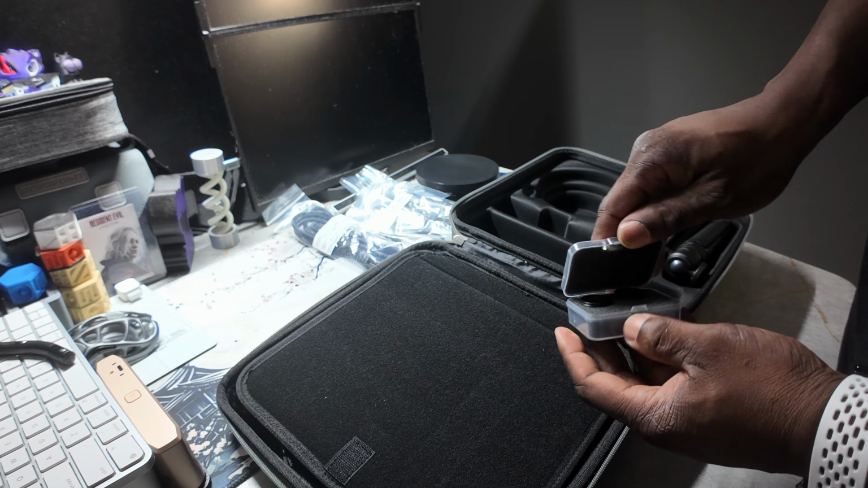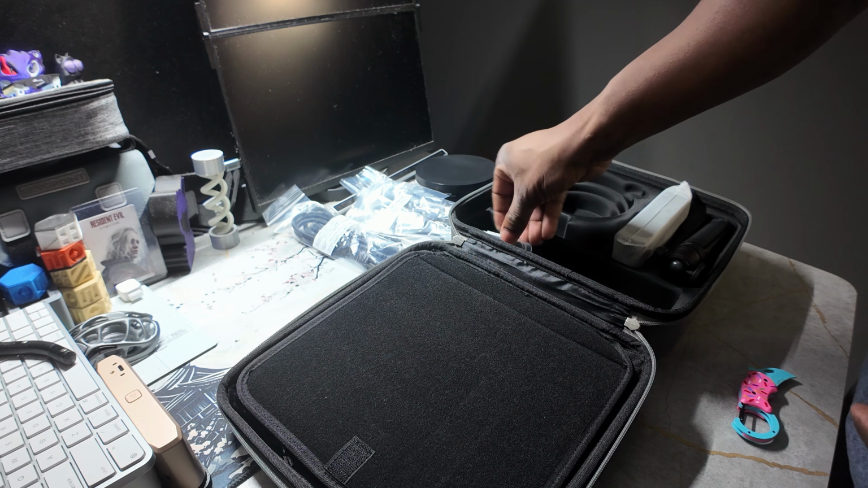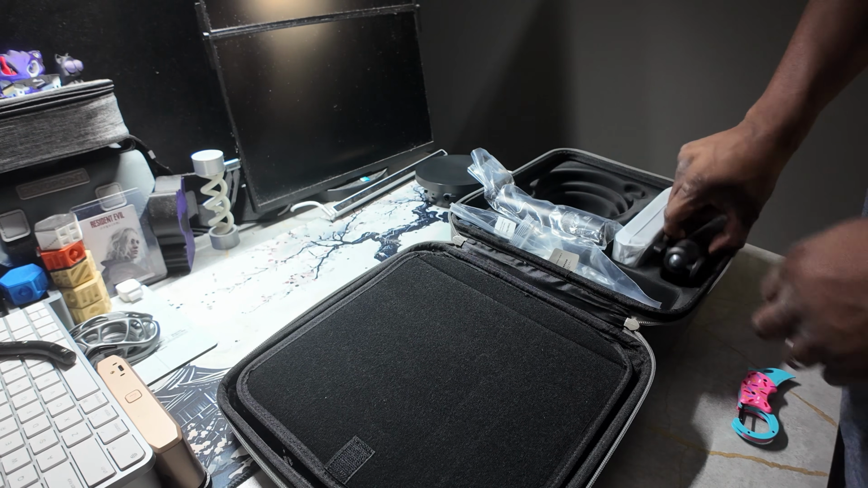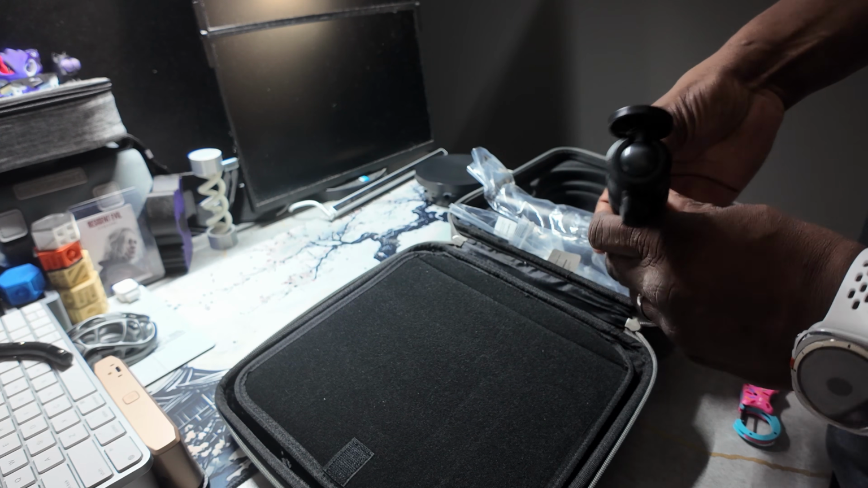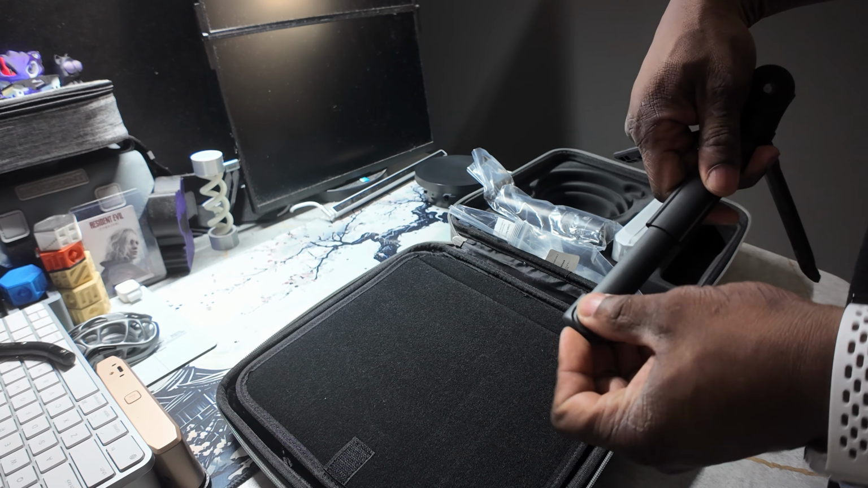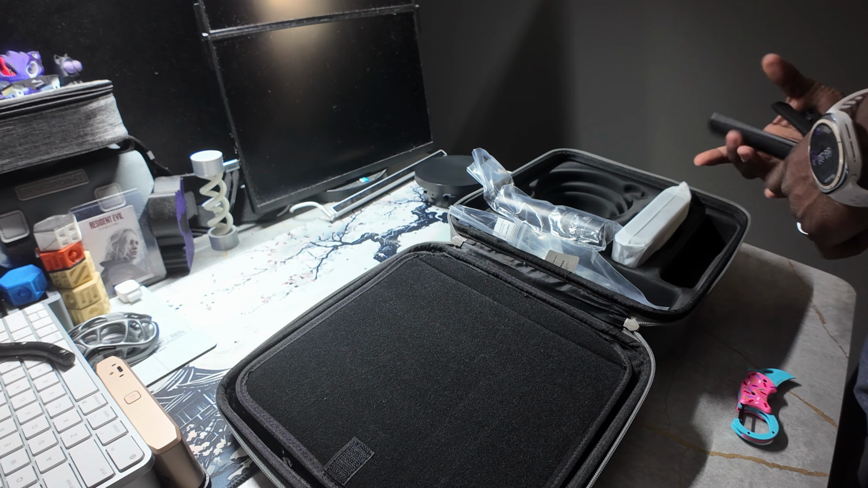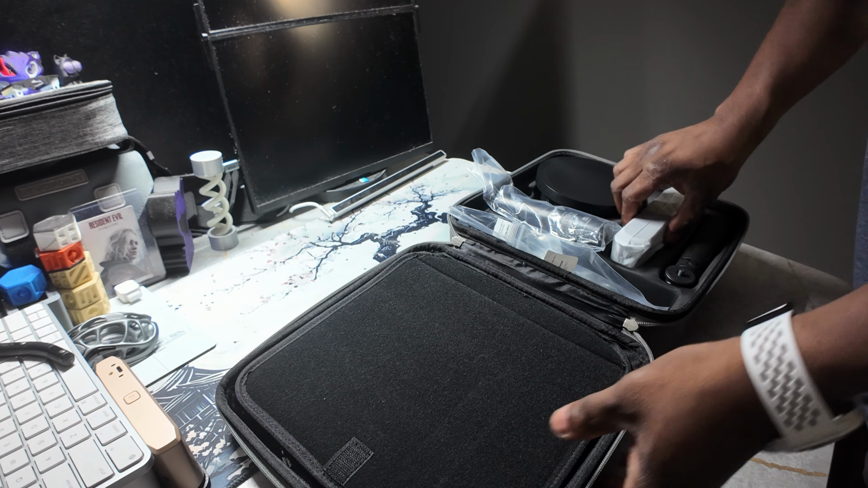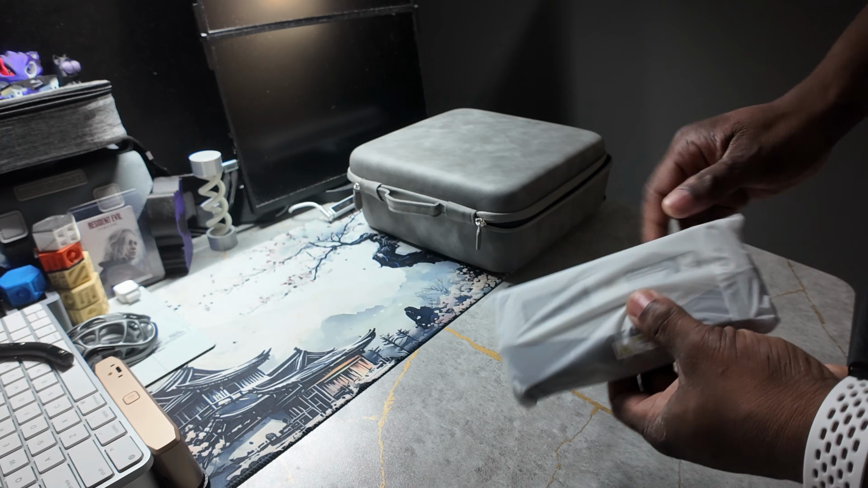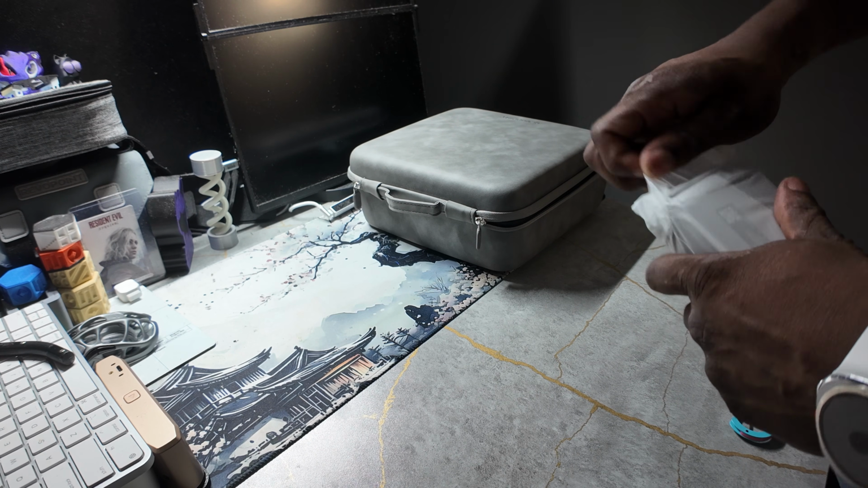These will be the filter lenses, similar to the Inspire 2. These are for outside use. Got your tripod. The little feet do slide out like the old ones. This will be the scanner itself. Again, it is on the small side, which is good for portability.